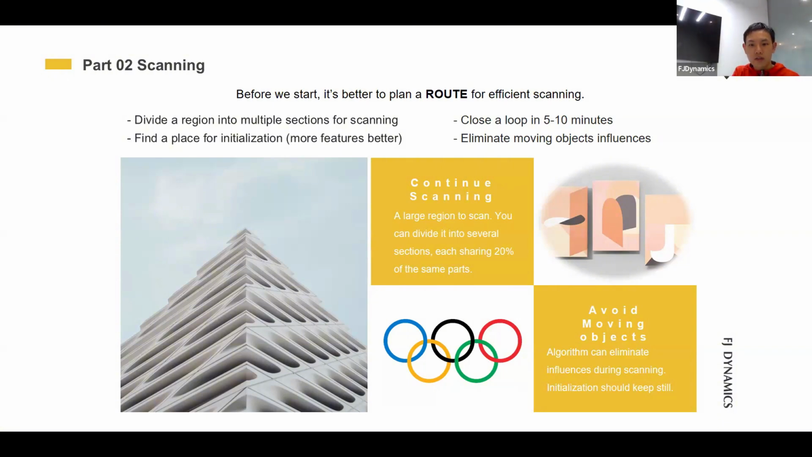Fourth, if someone is nearby or somebody just wants to see how you are operating your scanner or how you do the scan, you can keep a distance between you or let them follow behind you. Do not let them appear in front of our scanner.